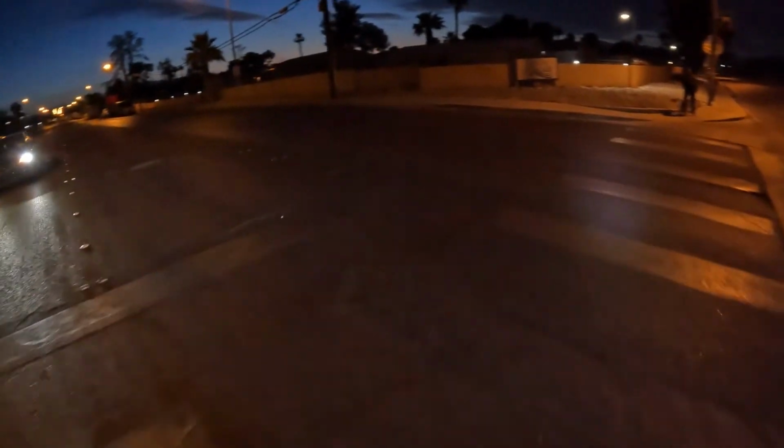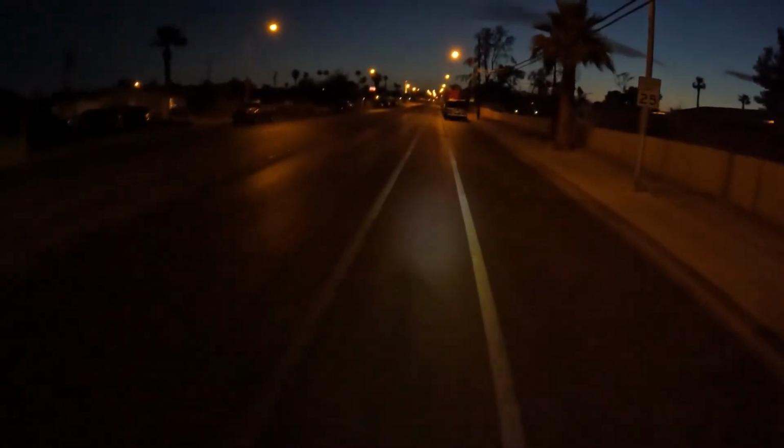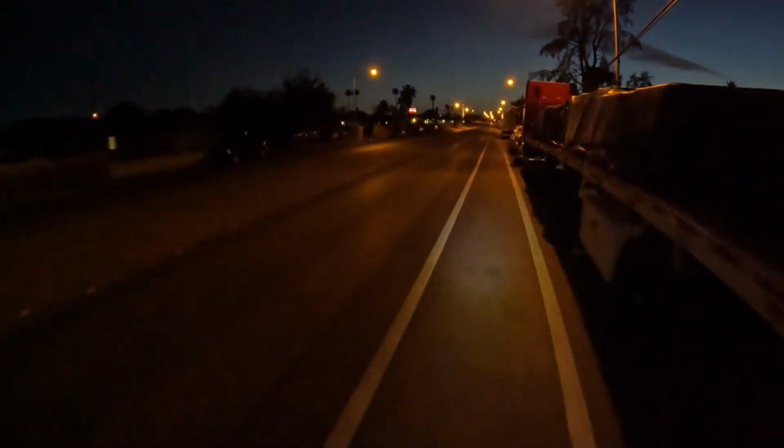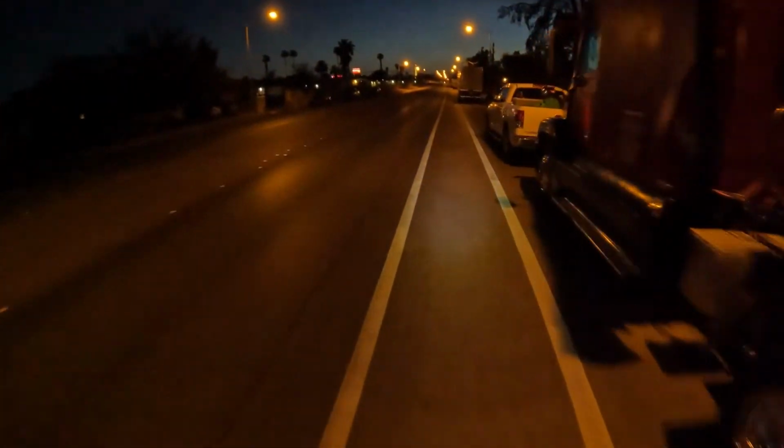Okay, good. Oh, cool. Too bad those Jehovah's Witnesses are going the other way. We could ride with them. All right, we'll stay in the bike lane this time because we already know that the sidewalk ends.